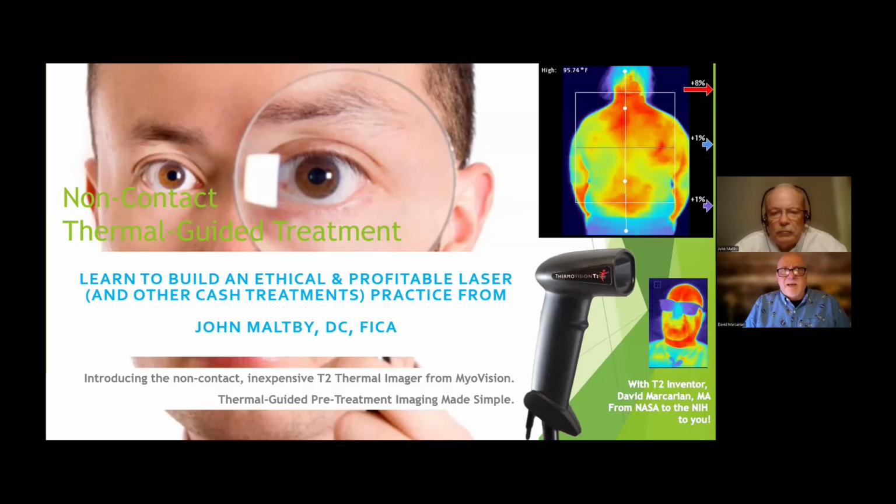I'm so glad to have my extremely close friend, John Maltby, on to tell you what it is that I theoretically thought would happen when I developed this T2 thermal device. It's so wonderful to see it doing what it should be doing. It's a tool. Tools don't make the craftsman, but they certainly help.